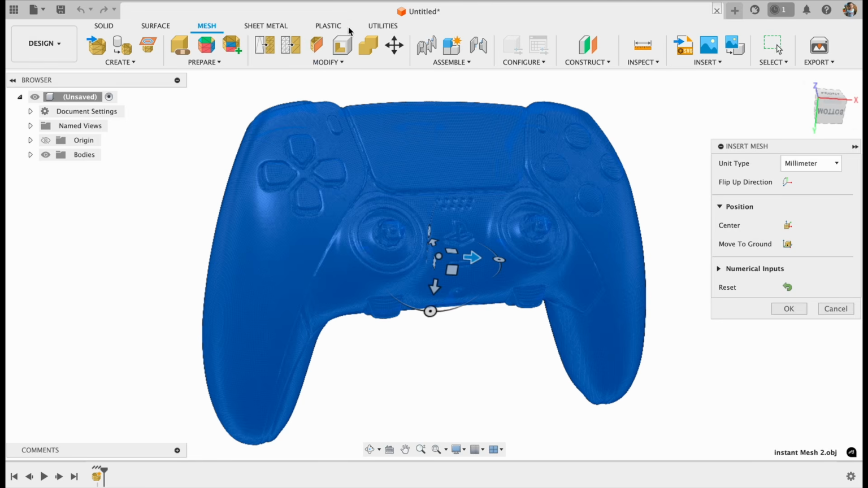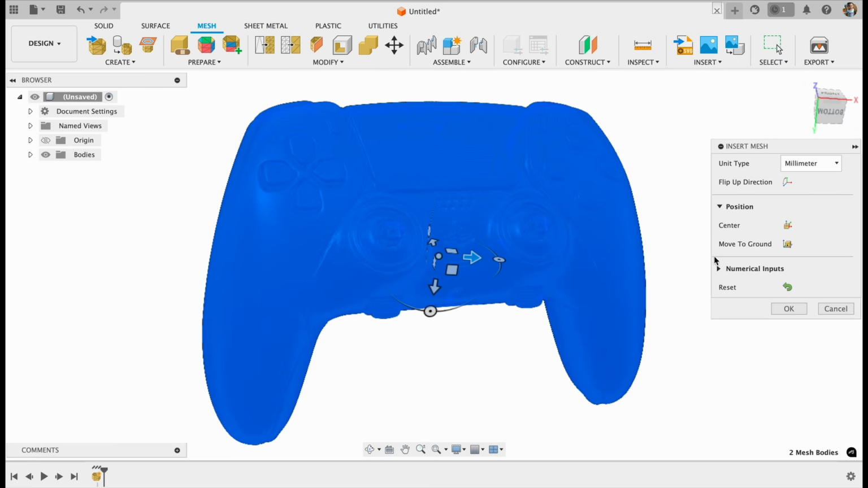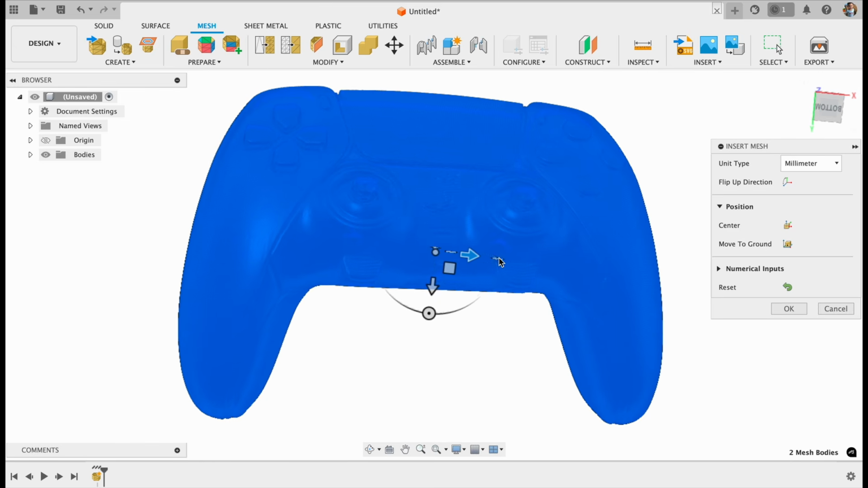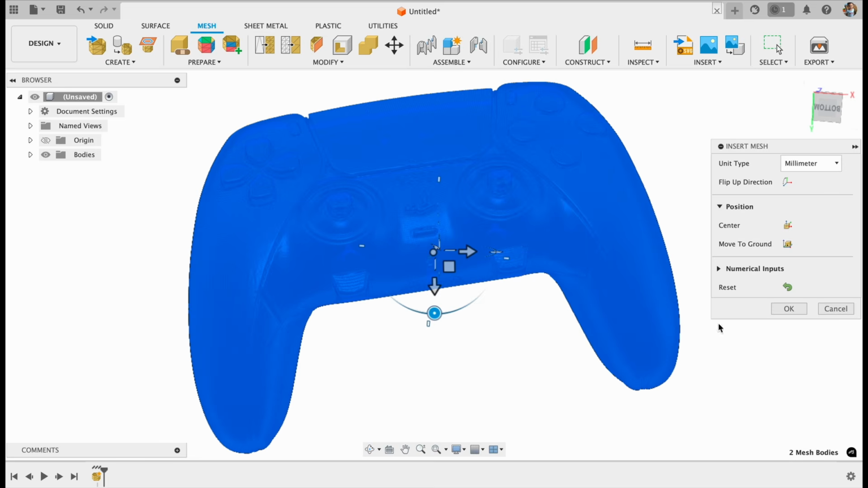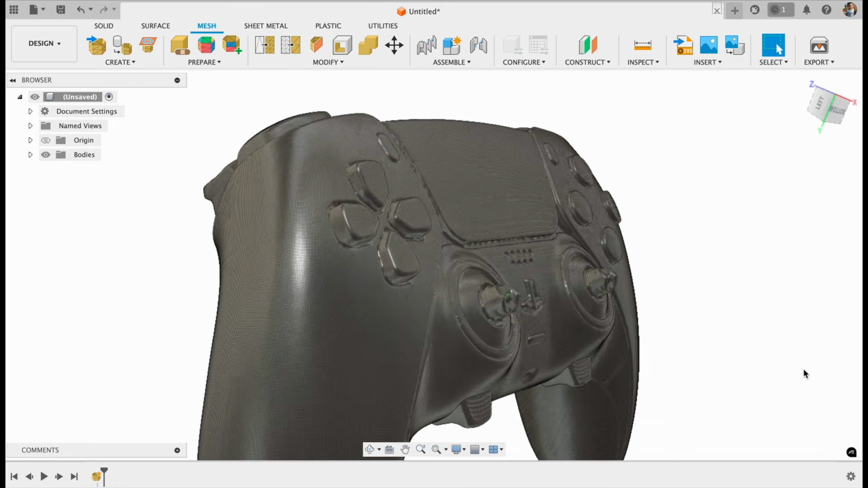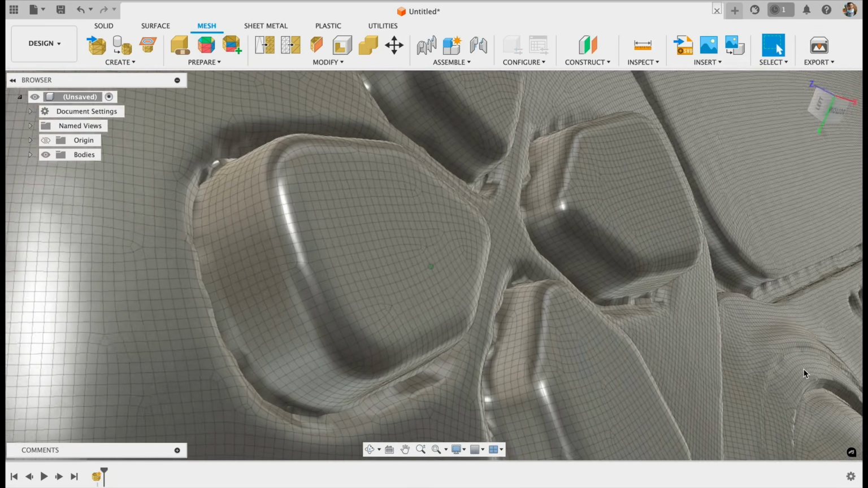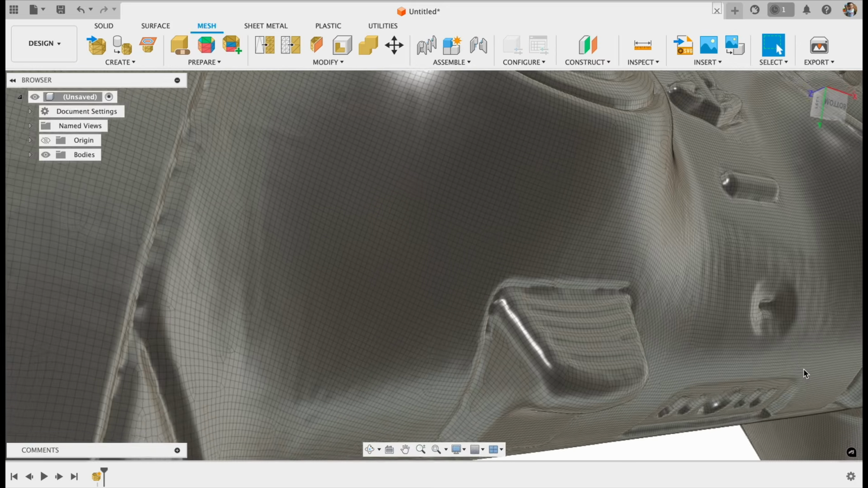We're going to use a design plugin from Fusion 360, and we're going to turn this mesh into a solid. Now inside Fusion 360, we are in the mesh environment, and we went to insert a mesh, and here's our mesh. And we just have to position the triad so that it looks like it's lined up to our model, and every time you make a move, you can hit move to ground. After you click OK, now you can see this mesh and the work that Instant Meshes did, and it did such a nice job to remesh this model.